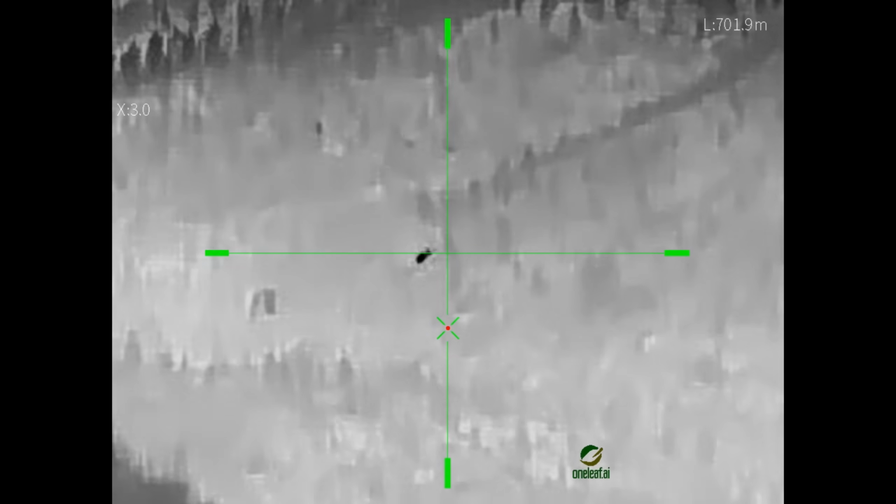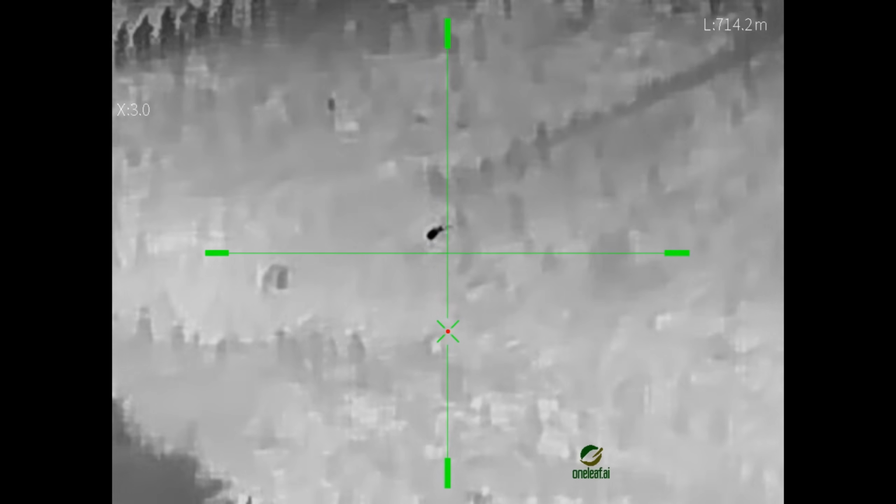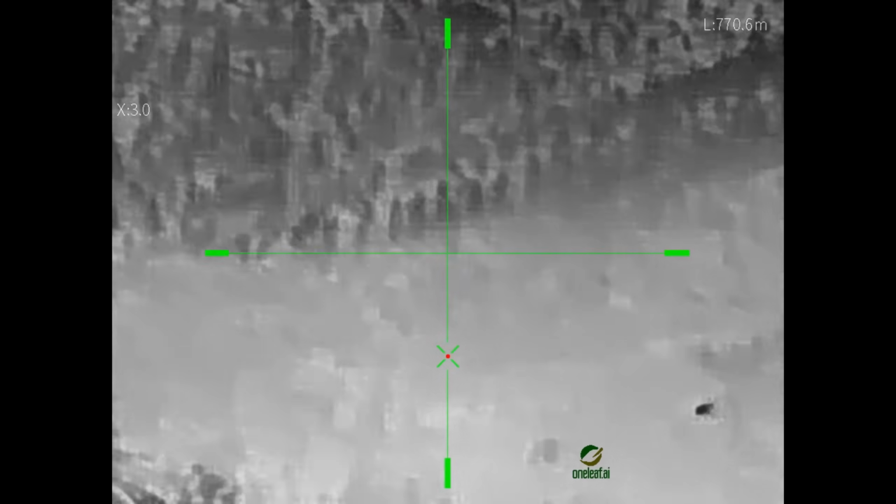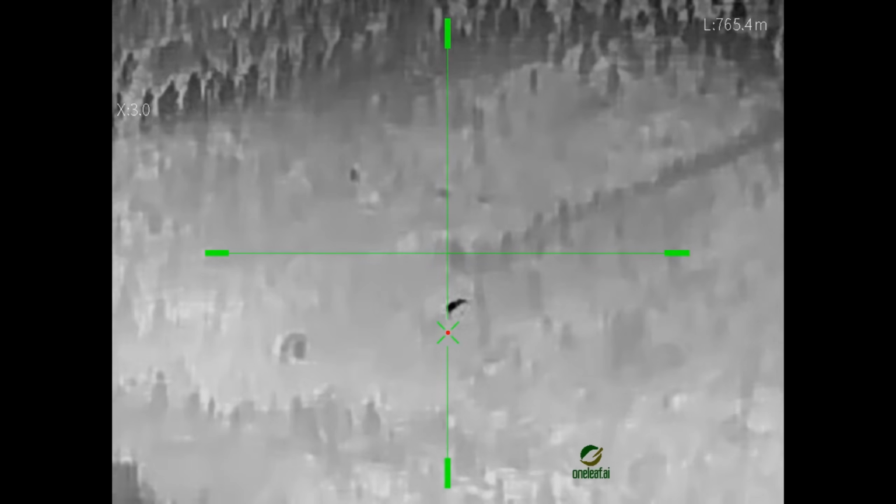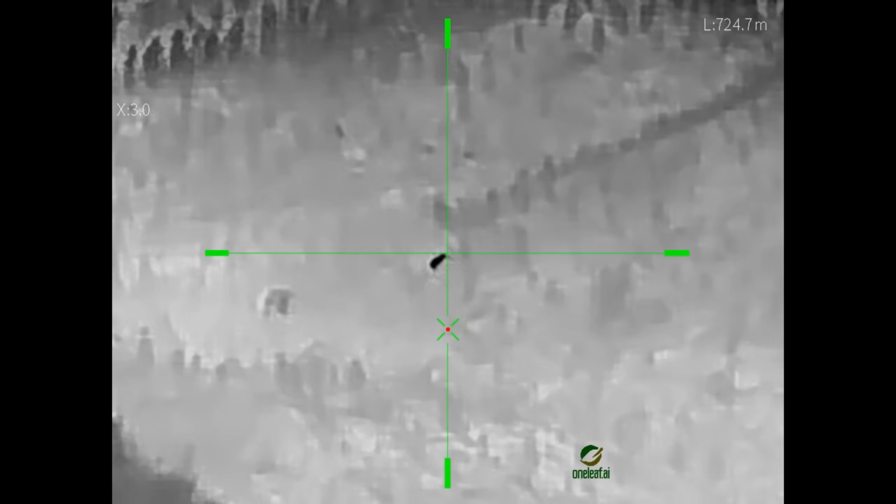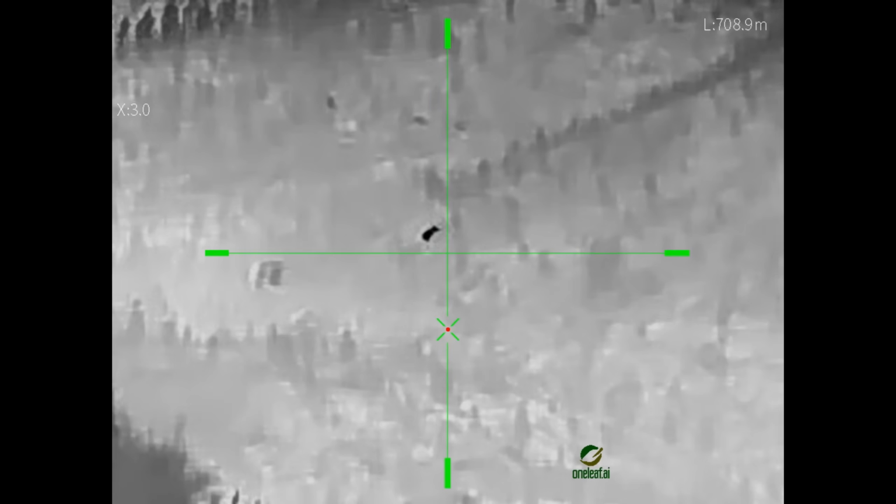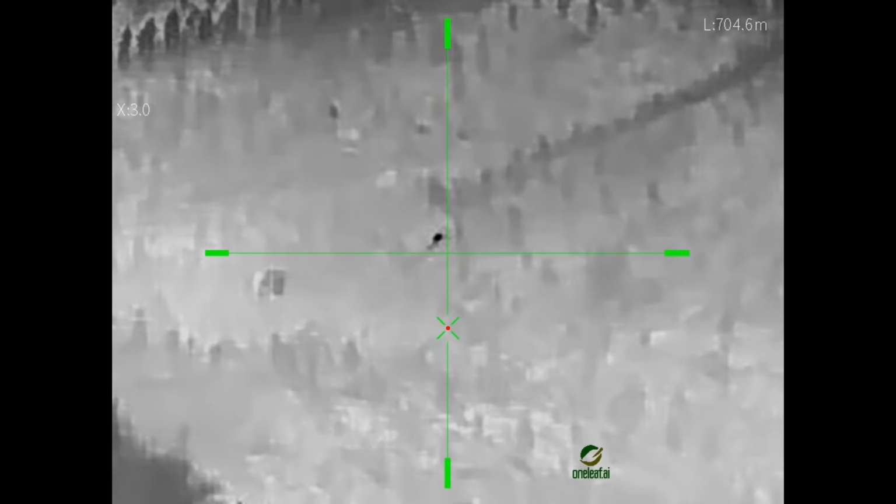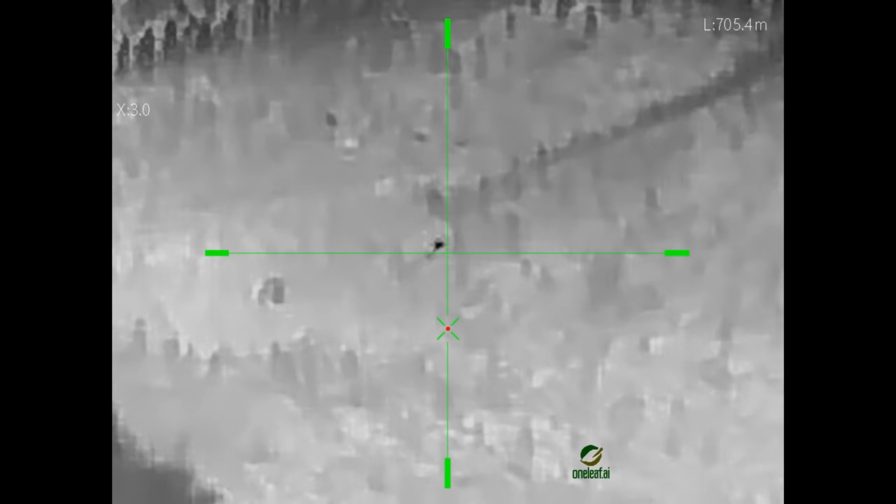It's a pig. Long way, 700 metres. I'll head back around that way and I'll try and get him.